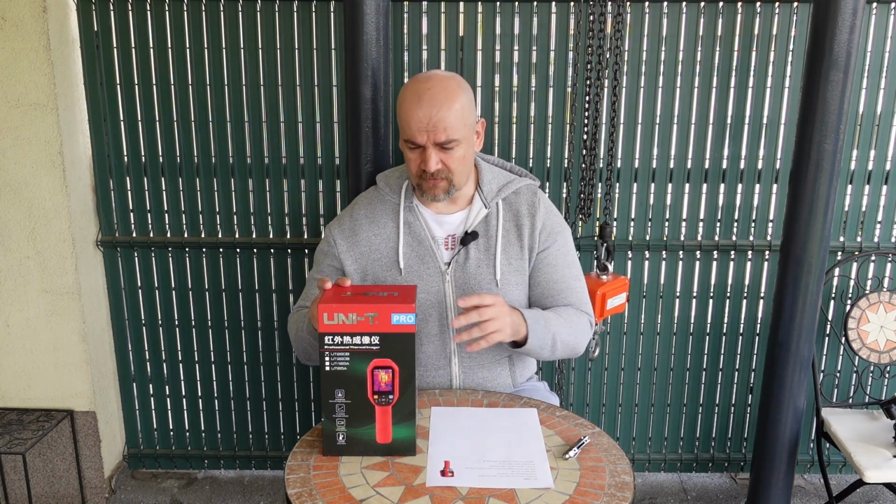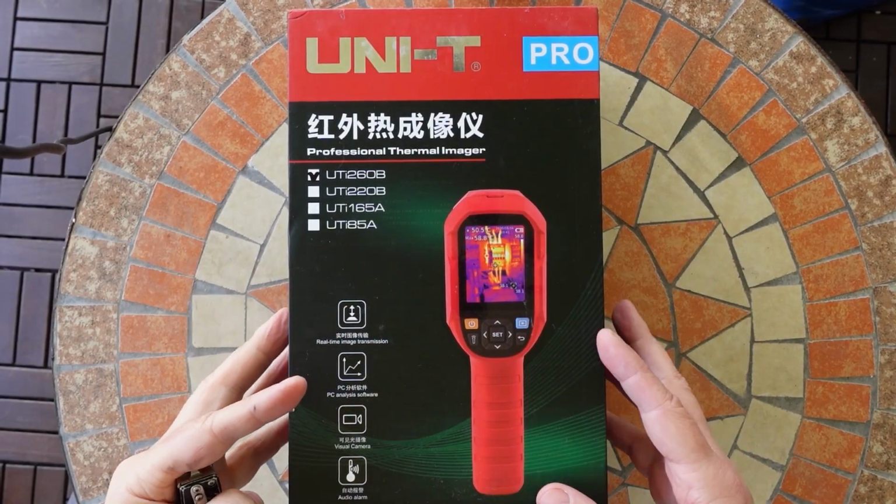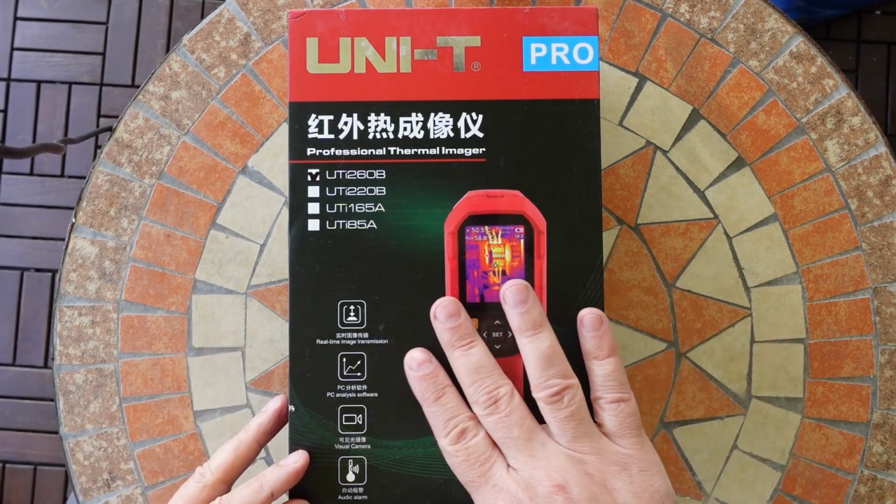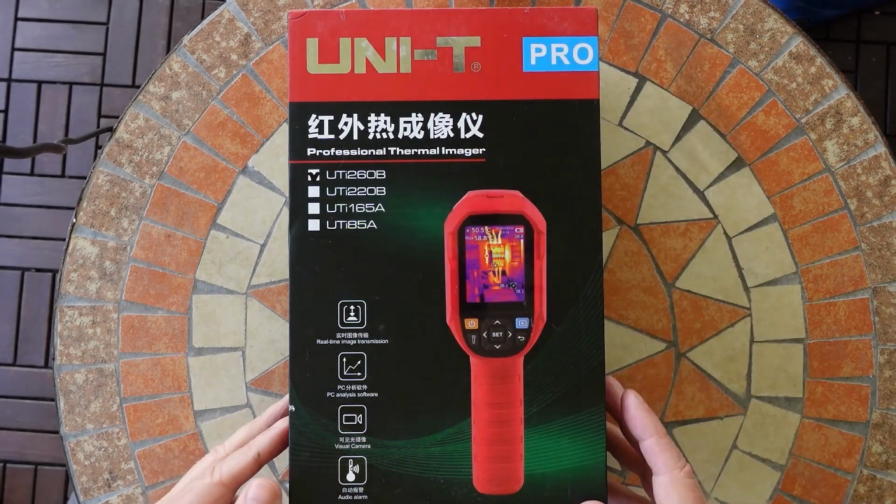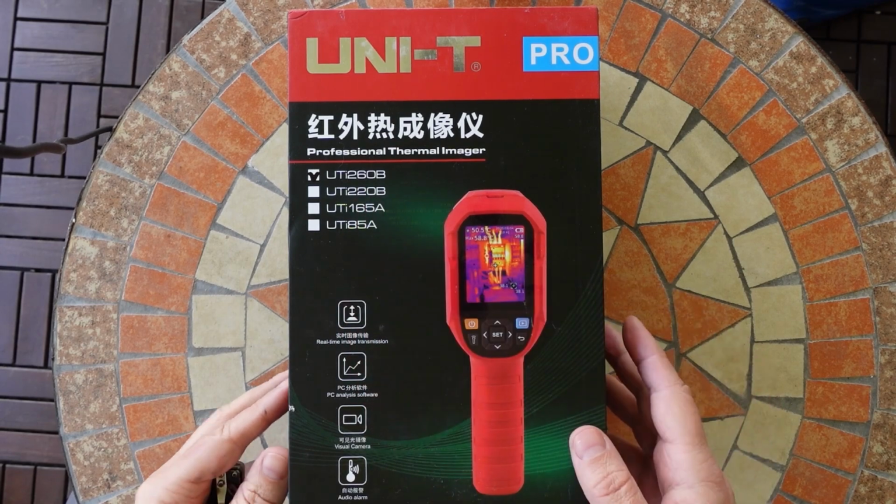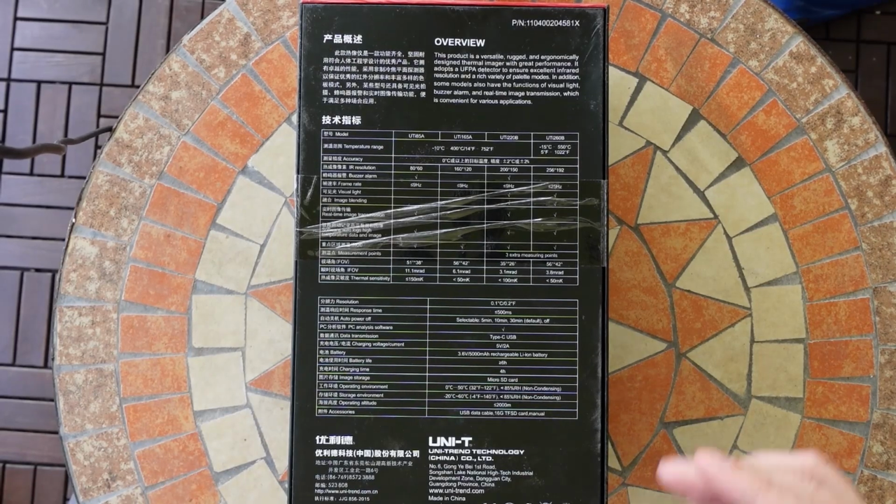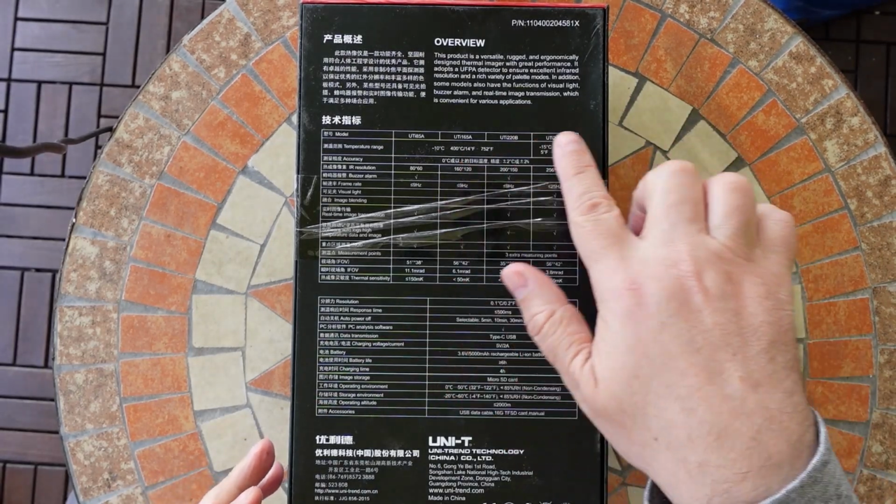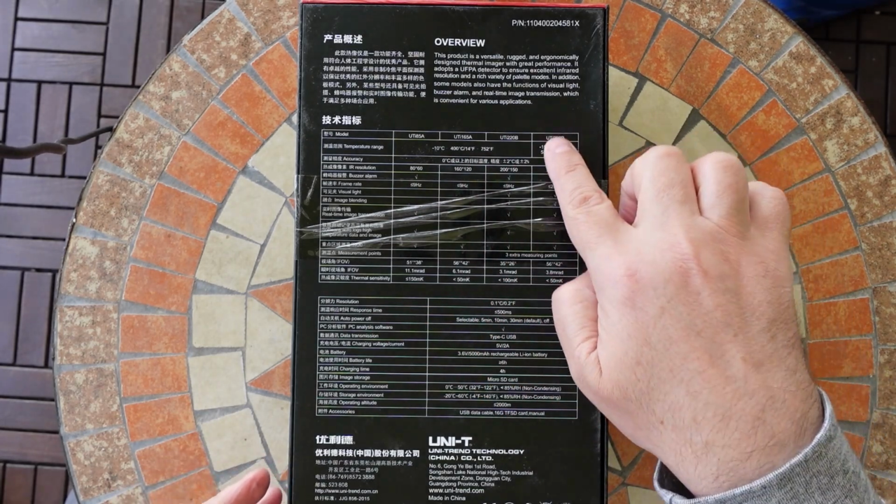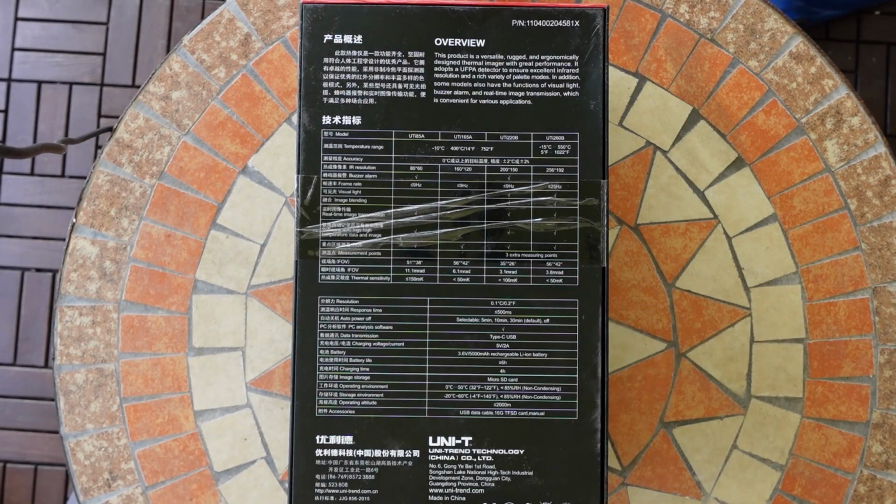And now let's see what's in the box. This is the box, and even the outlook of this box gives the feeling that this is a quality product. I can feel this sticker here, or these UNI-T letters. As you can see, this is the type UTi260B. And on the back side we have some other information, and also a comparison of different UTi thermal cameras. So this row is for my camera, but let's see what's inside.